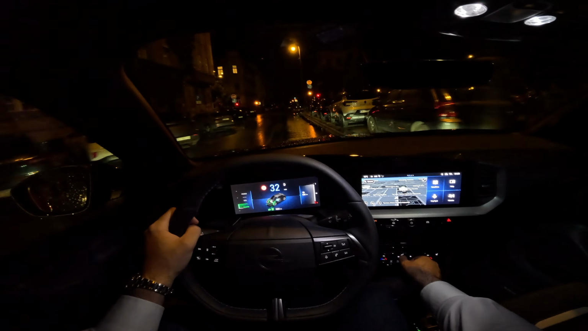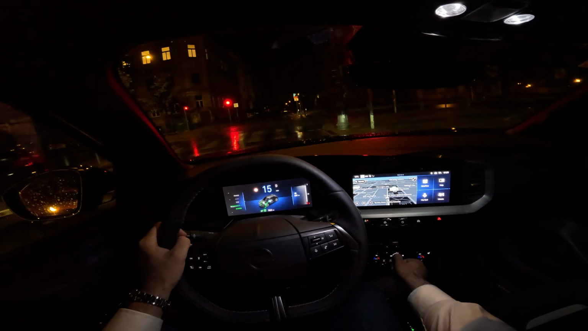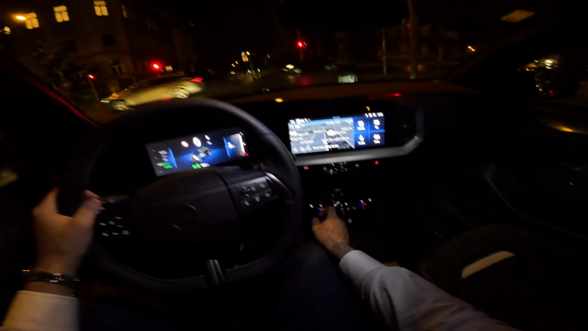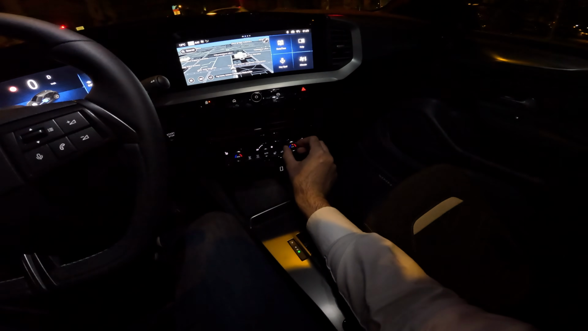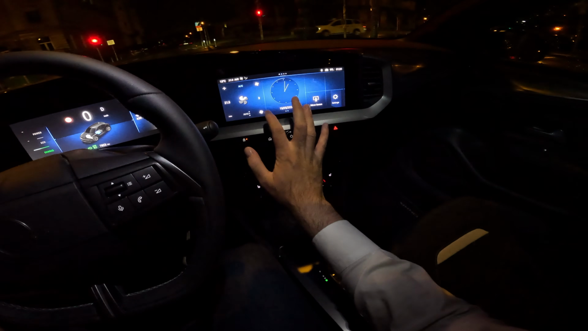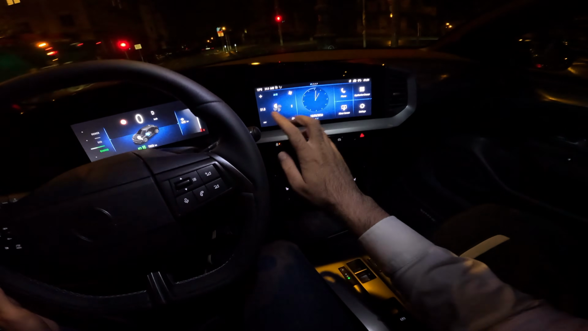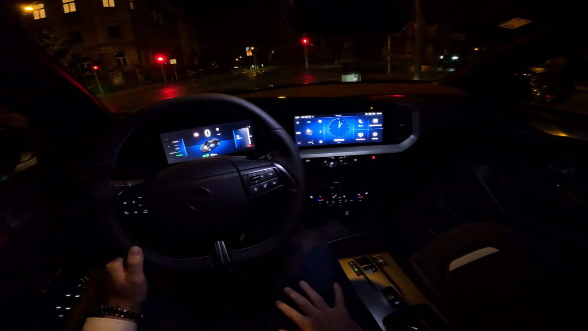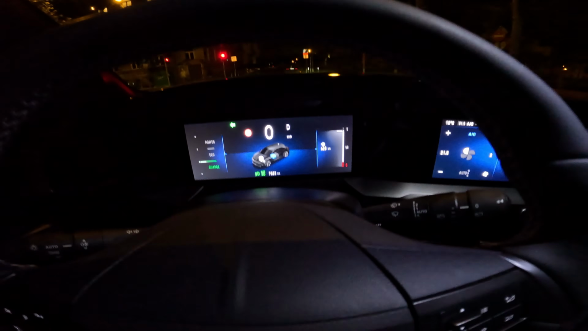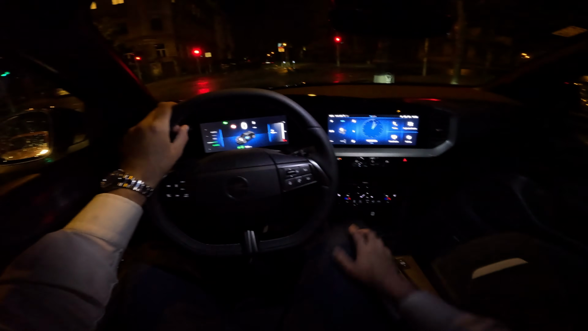So the standard switches, the easiest way to do it, you adjust the air blower here in the middle, and then also the temperature on those. You can also have the AC controls here if you prefer it that way, but yeah, in my opinion this is the best solution. There is this energy flow view where you can see how the system is working.